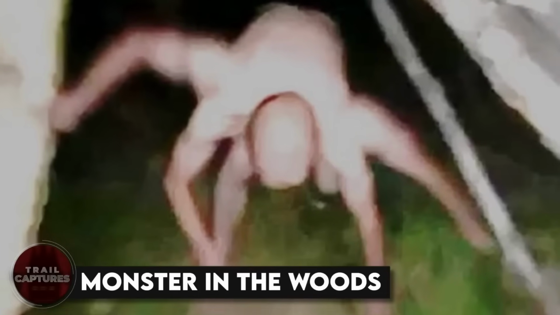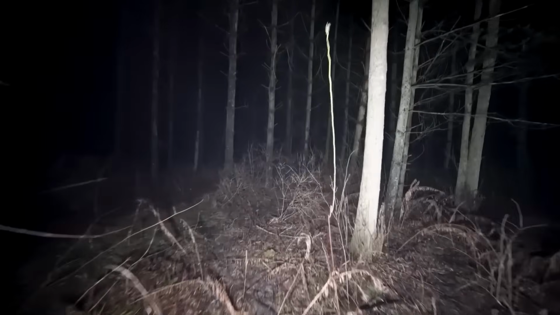Monster in the woods. Some friends were having the time of their lives camping in the woods, having snacks and bonfire and movie night. But then one of the friends went somewhere and minutes passed, but she did not come back. While they were all worried, they had to go check on her. And as they ventured deep into the woods searching for the friend, at first they hear her scream. And then a strange creature comes into view. A spider-like being crawling terrifyingly towards them. What was that? Well, nobody knows.